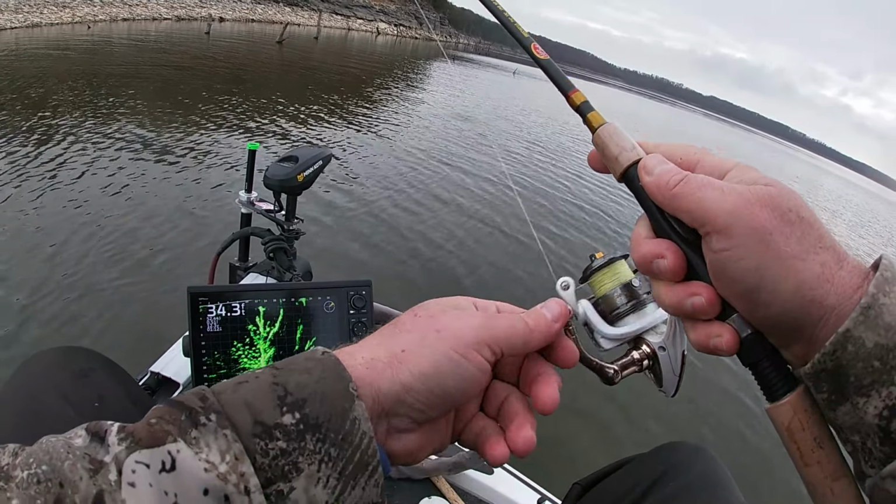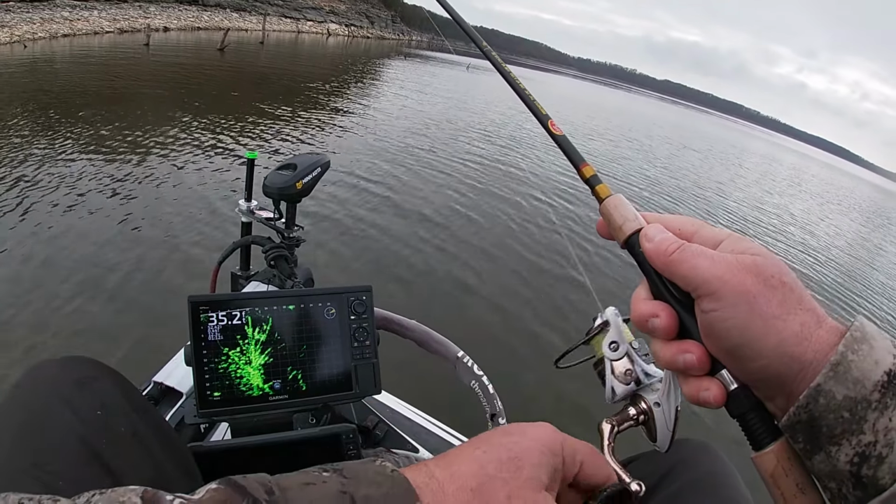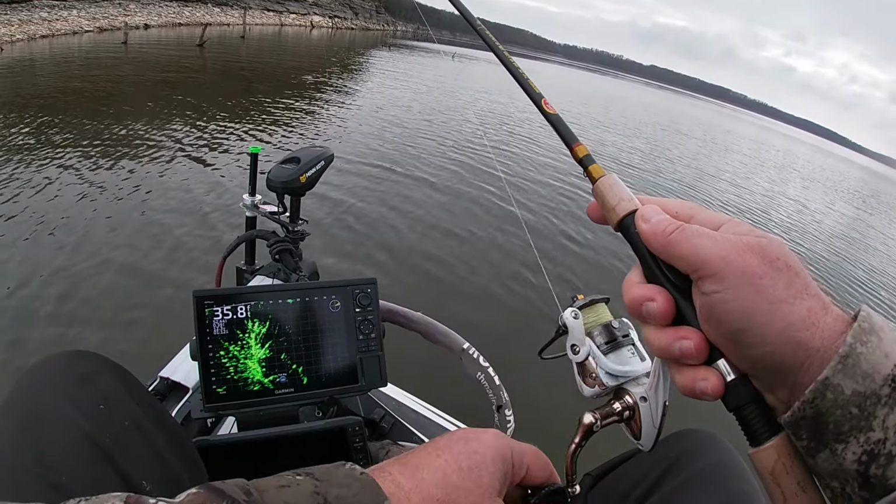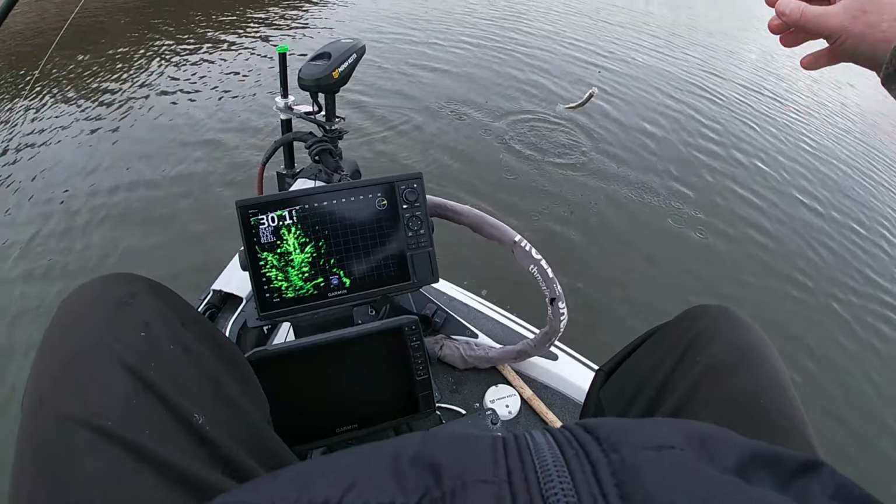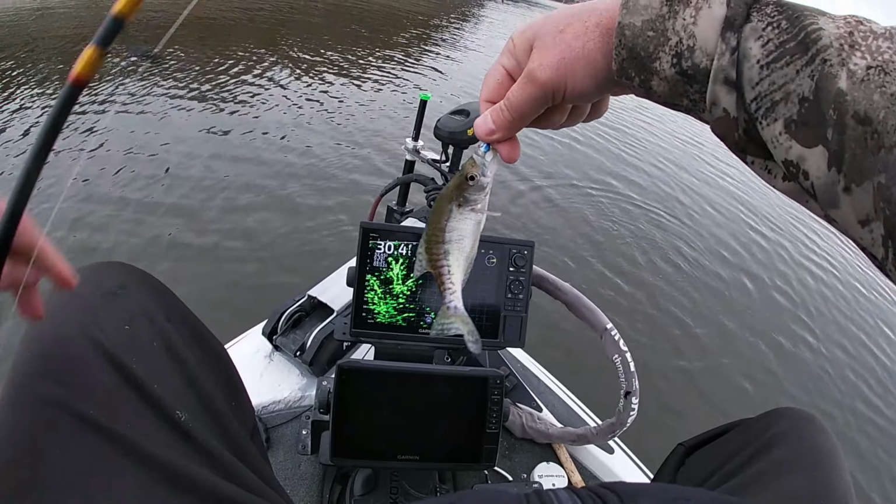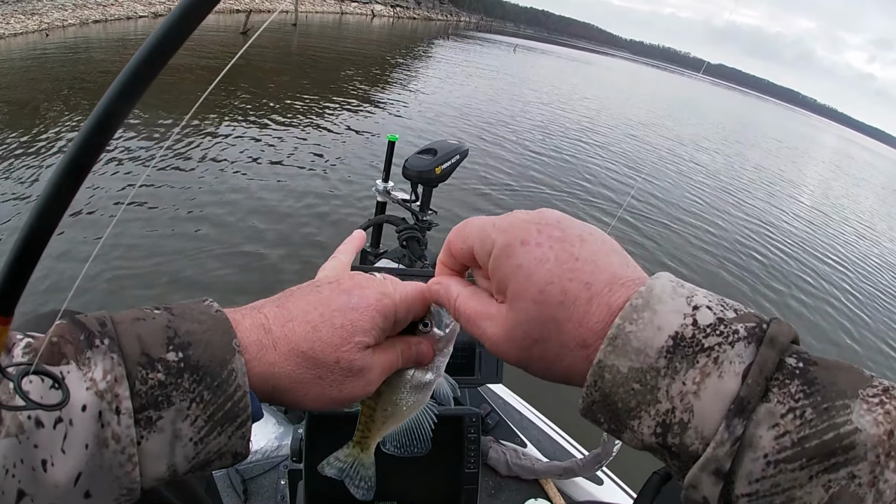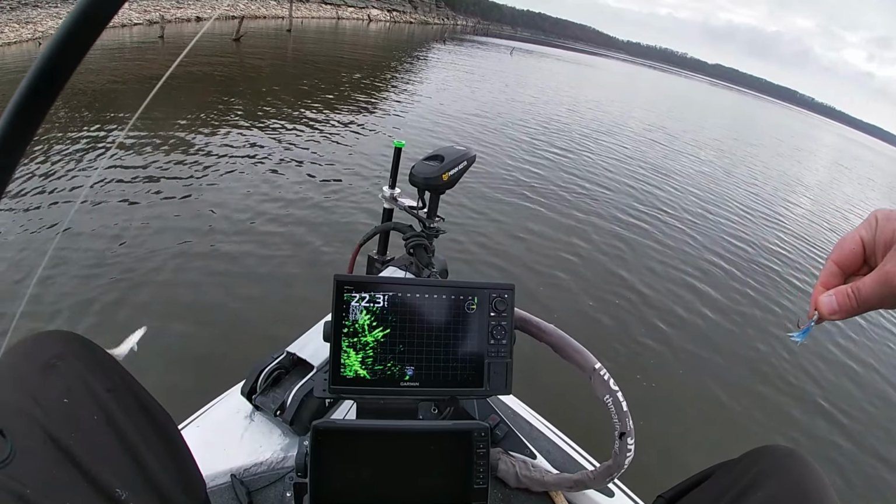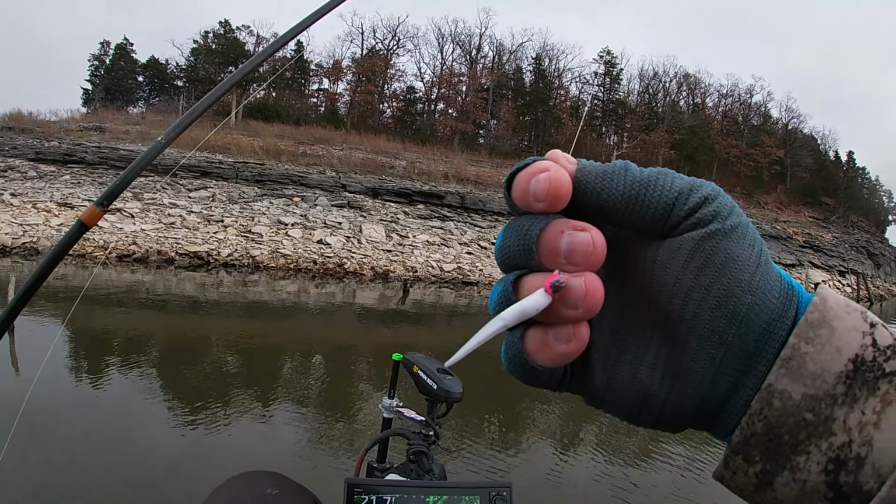Let's go see if we can't catch a few of these crappie. I'm not sure how big these are. That was little, but I'm trying to get some of these better ones that look like they're up in the water column right there, and he's not because they're little. More dinkaroos. We're gonna have to look around. Well, we're gonna switch to a Wild Willie's OCD little minnow.